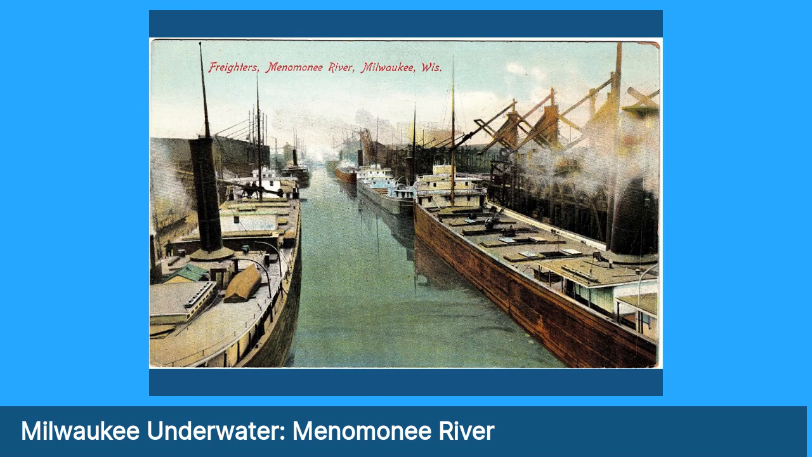All right. So the Menomonee River in Milwaukee, as you can see, was once a massive industrial site. This is the Menomonee River itself, and there were a lot of coal terminals on that river. This is about 1910, and you get a pretty good idea of just how many vessels there would be there loading and unloading at any one time. This is an original postcard from my collection.